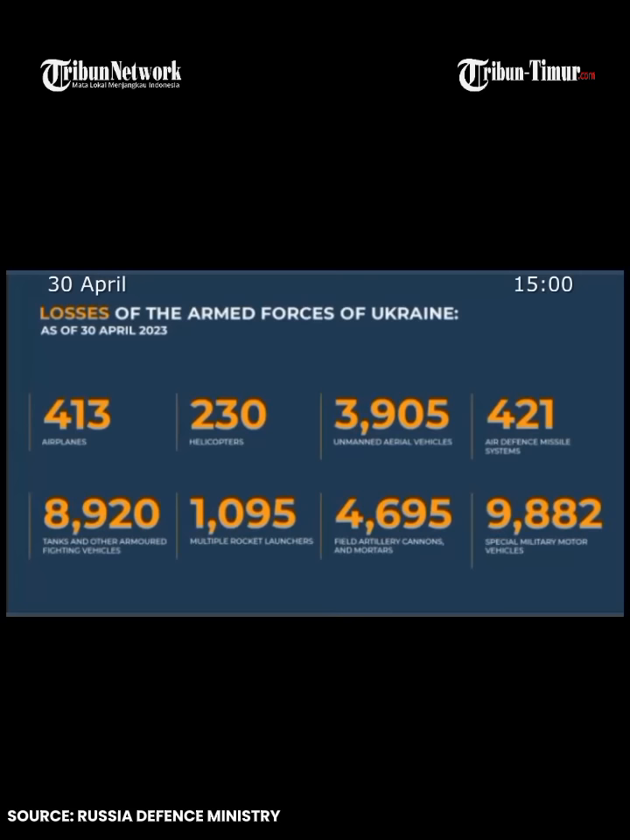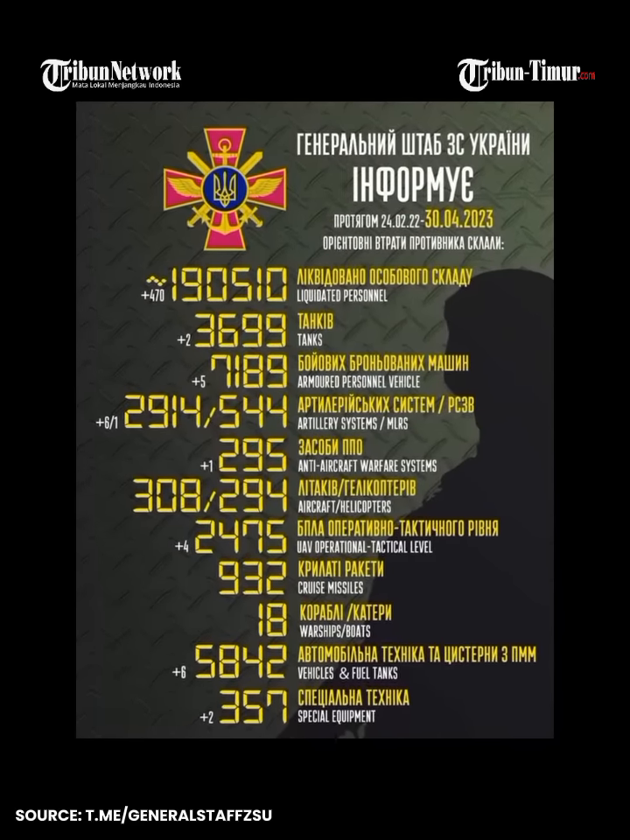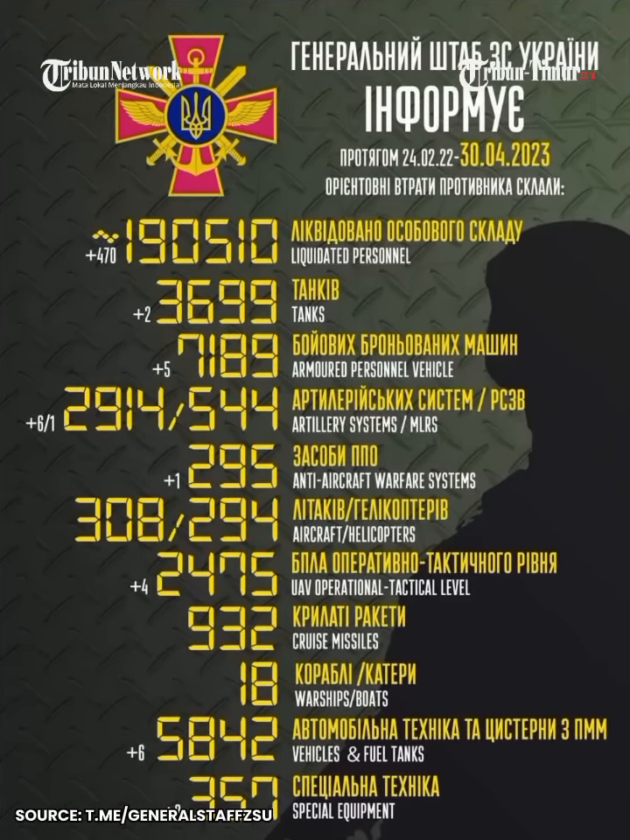special military operation. The other side from Kiev, the armed forces of Ukraine said Russia lost 470 servicemen in a single day. In total, Russia lost 190,510 servicemen during the conflict.